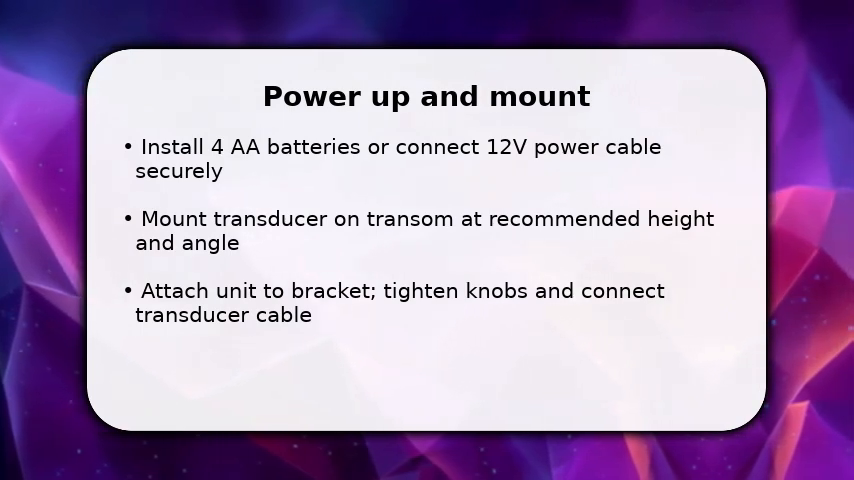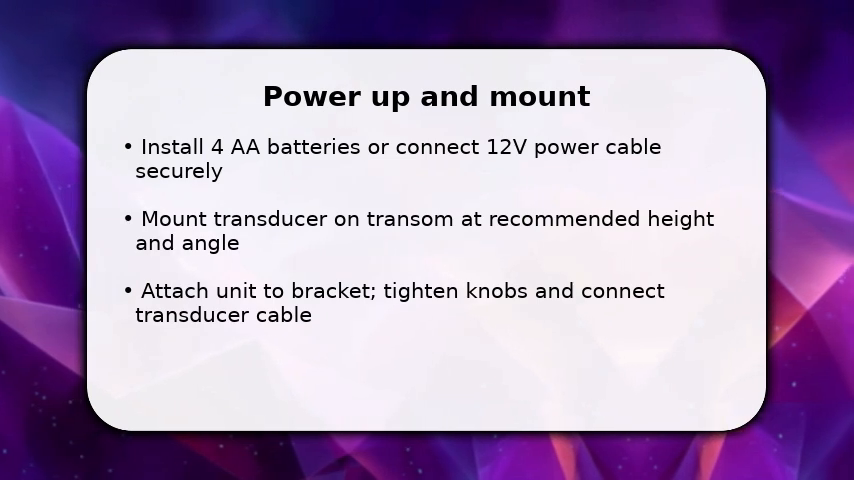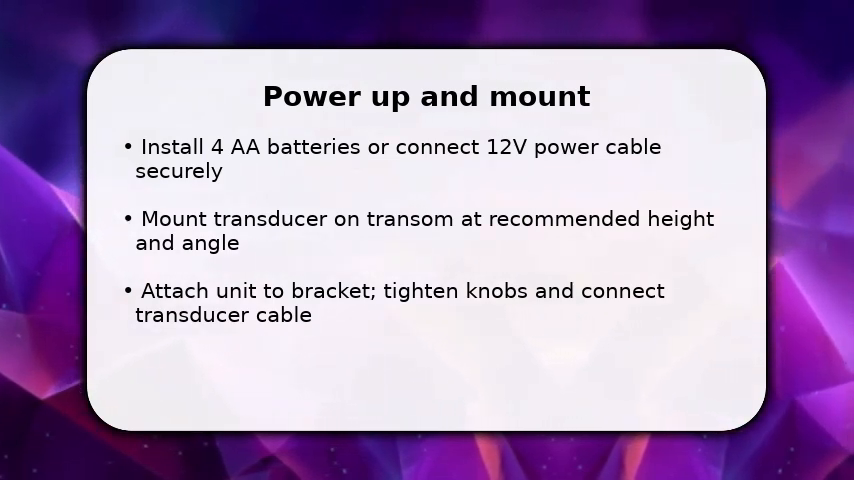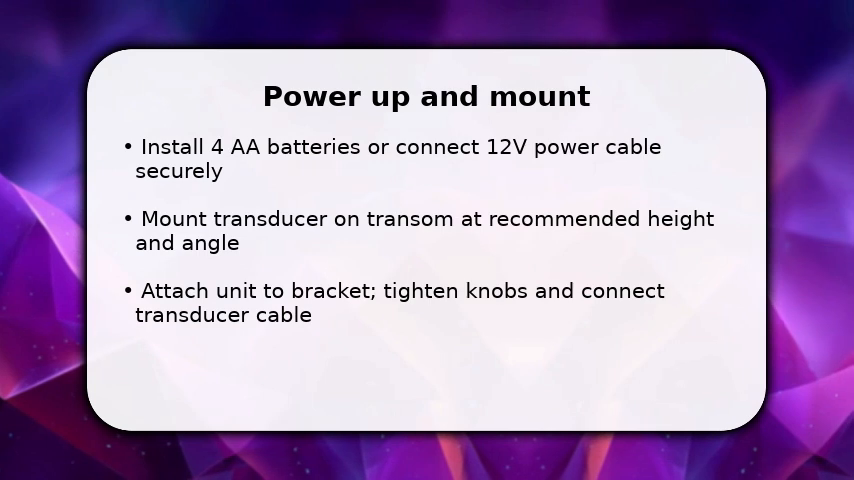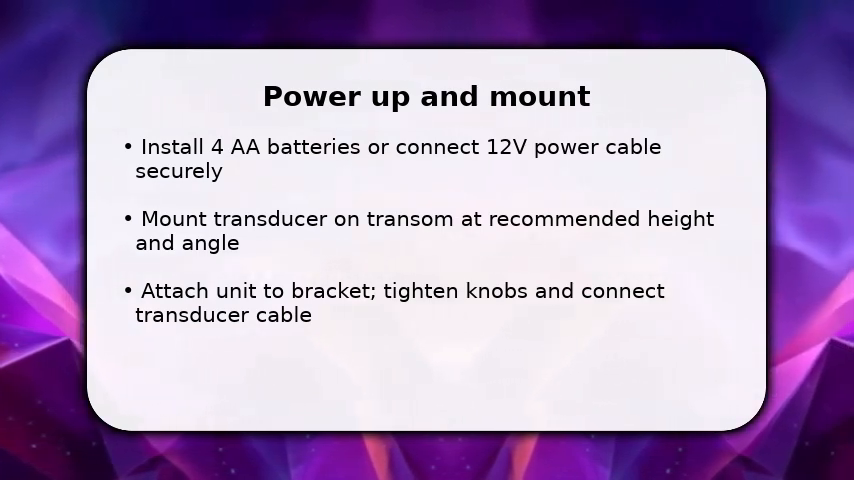Next, mount the transducer on the transom so the face is level with the keel. This ensures clear returns. Once done, seat the fish finder in its bracket, tighten the knobs, and plug the transducer cable into the port. This completes the physical setup and readies the unit to boot.